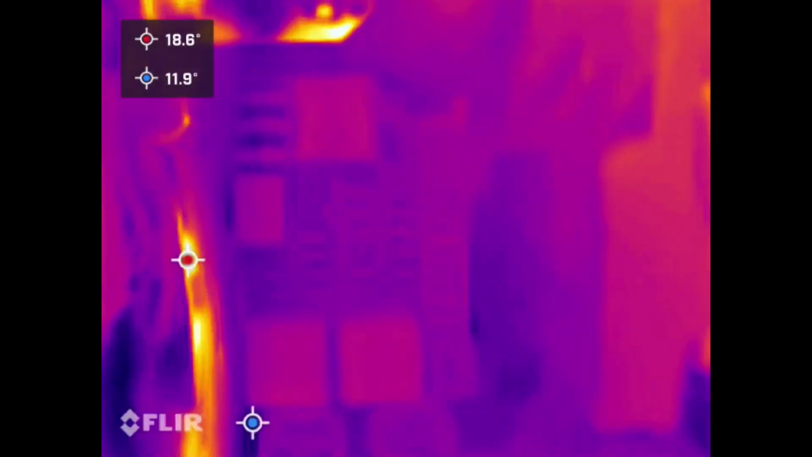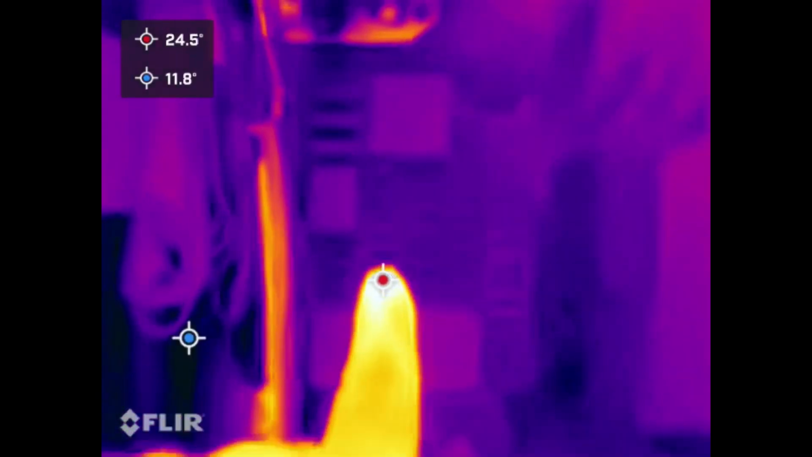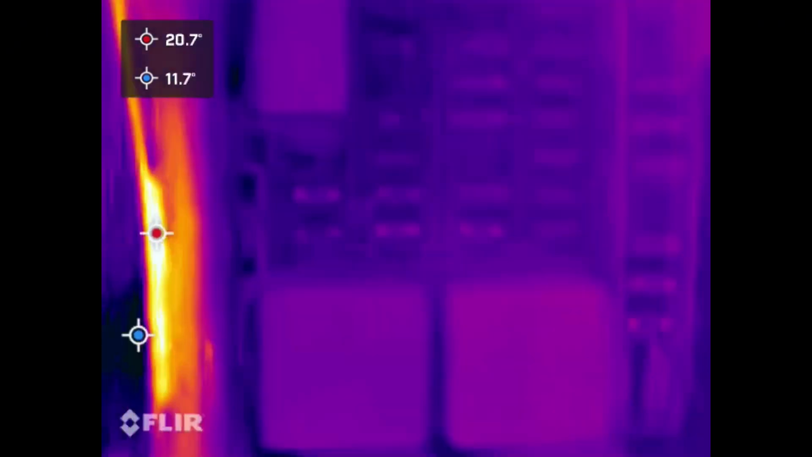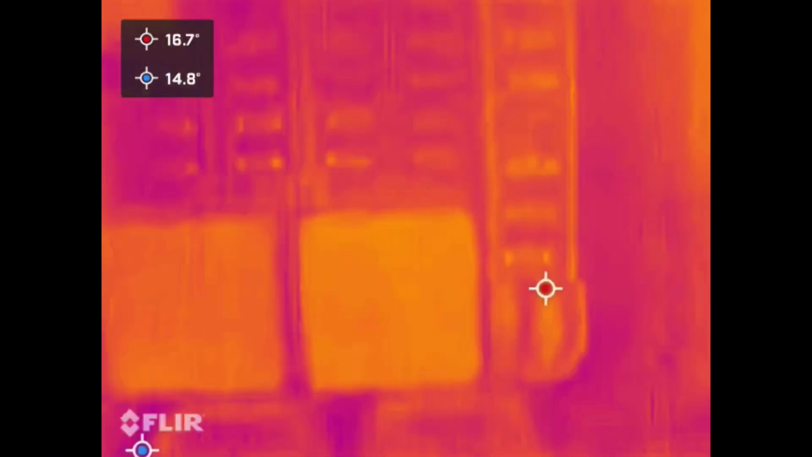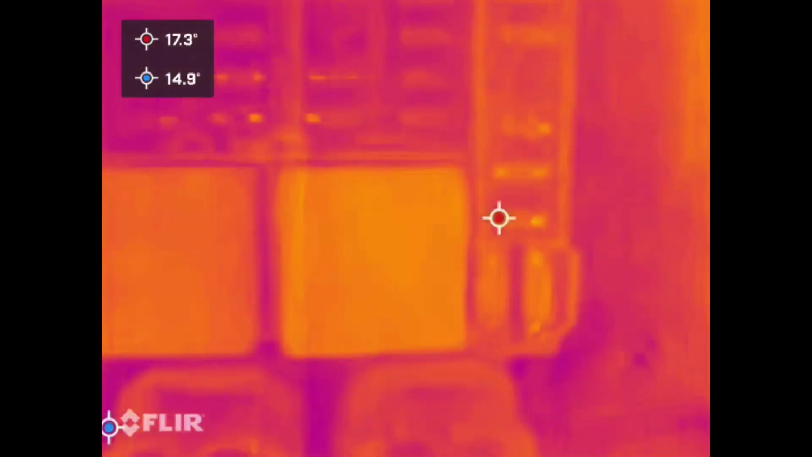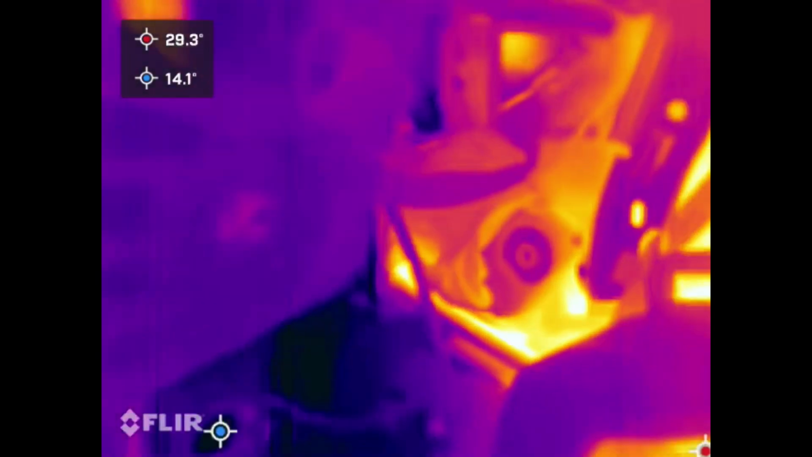Thermal time again. This here, what I'm pointing to, are the relays and the fuses. Now, as you can see, none of those fuses are showing any heat. So, it's calibrating. I don't think that whatever the parasitic drain is goes through that fuse box or the underhood fuse box, which is unusual.